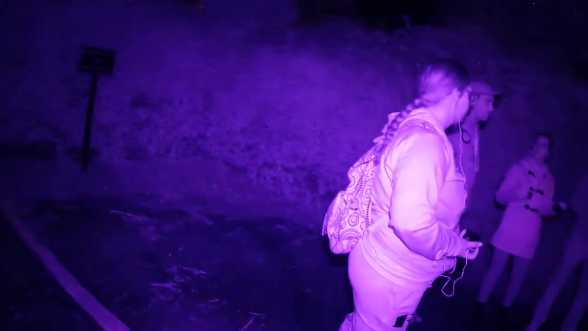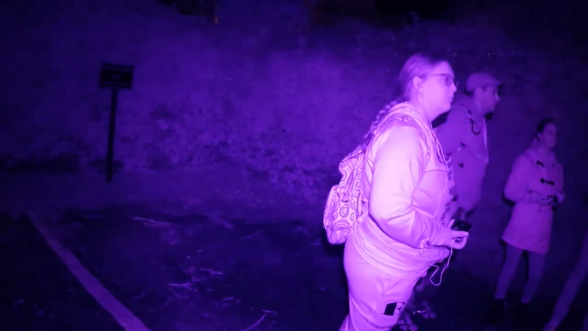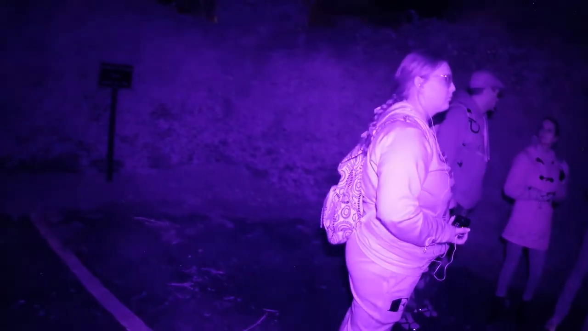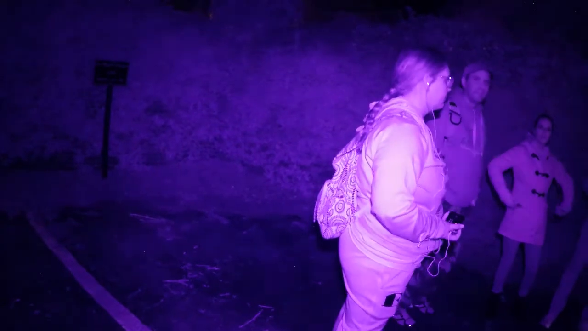If you wanted to get some footage of the front of the powder magazine, those of you with cameras, you'll have to leave the lot and go in front of the bushes to the left. Just don't interrupt the other tours. Remember, again, I don't have a whole lot of friends in this industry, so I'm not trying to piss anybody else off. I got you guys.